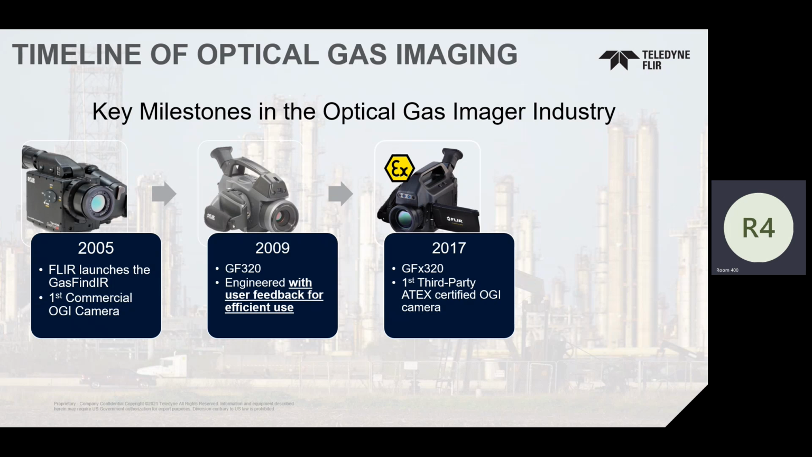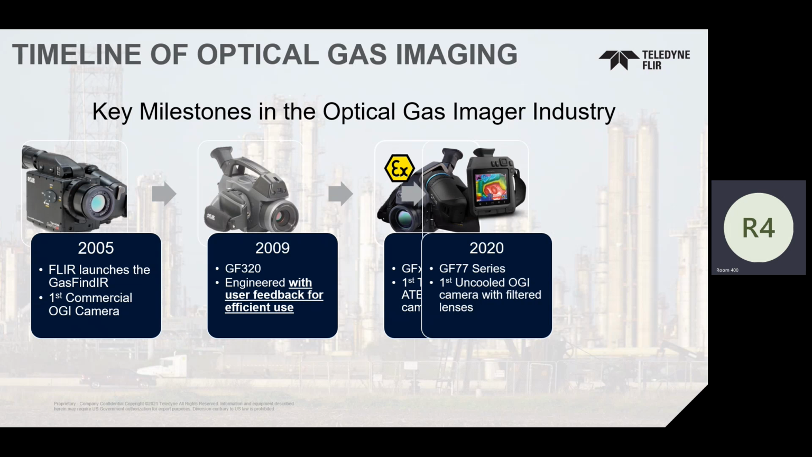In 2017 is where we launched the GFX 320. That since then has been the flagship camera for us, and I believe in the industry. It was the first third-party certified ATEX camera. So, you know, we used a third-party house. We didn't want to coincide and say, hey, we say it's a class 1 div 2. No, we want them to say it. They'll even give us a nice little pretty certificate that we can put on our website. So the very first time that happened.